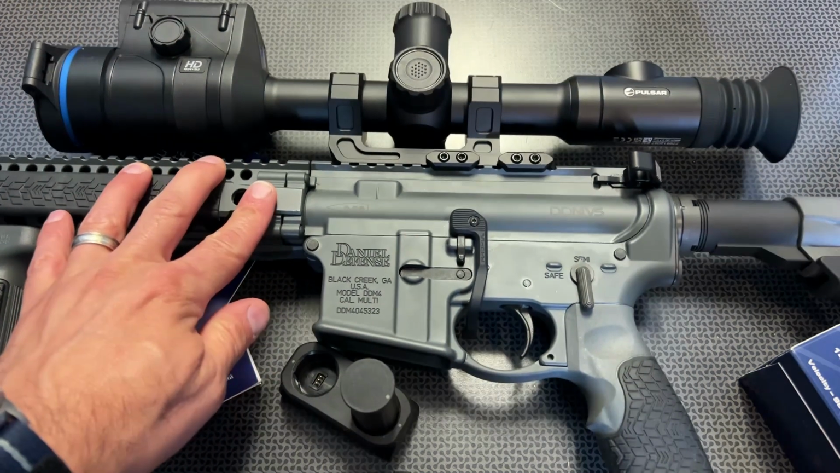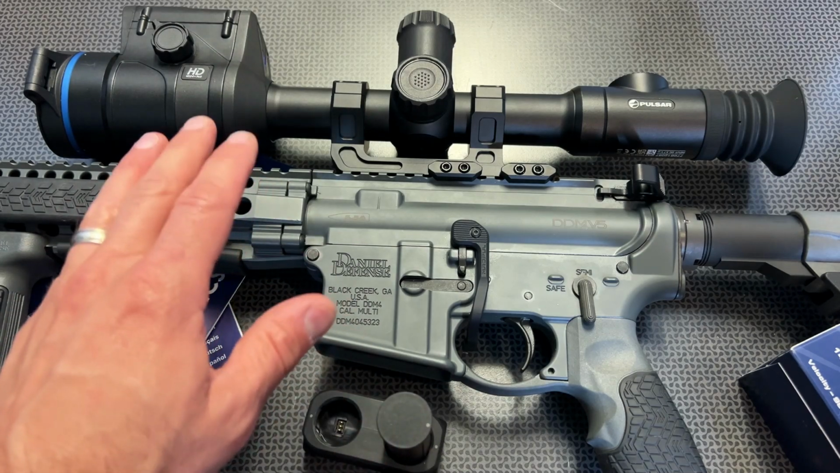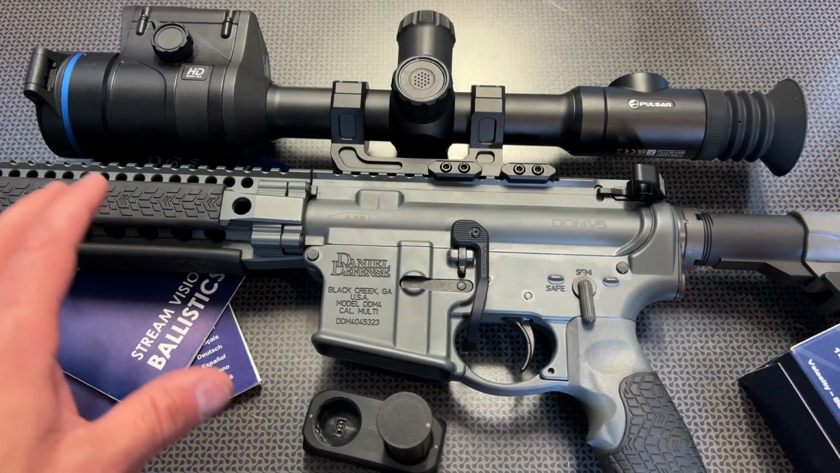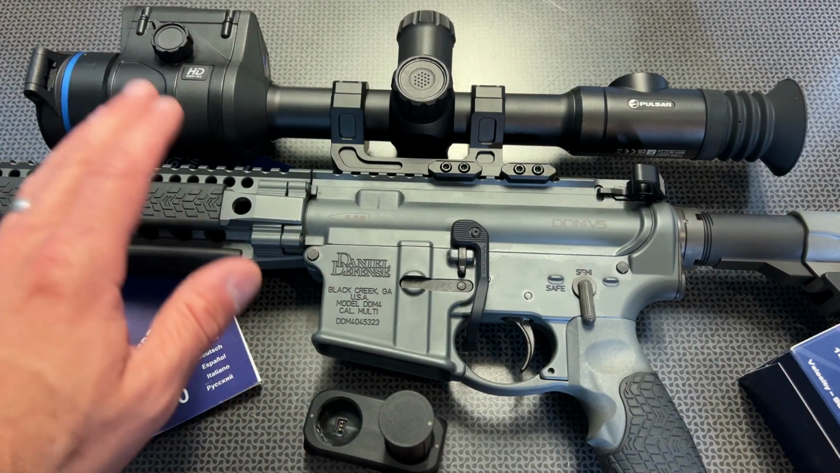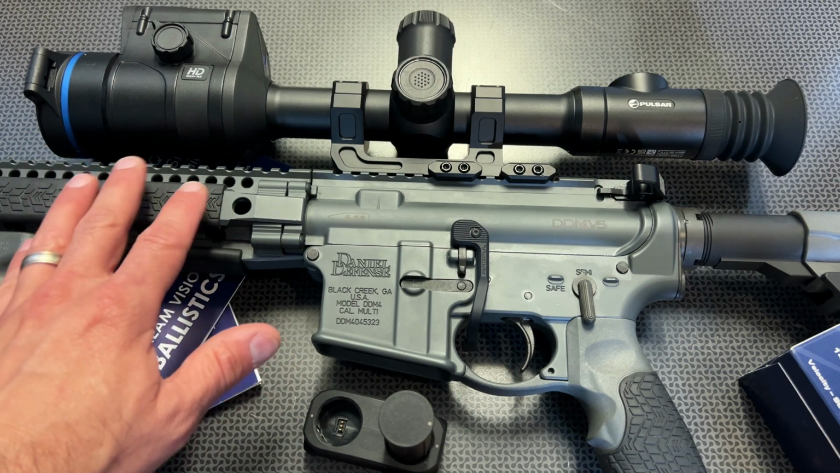It's actually a laser rangefinder built into the optic, which we'll take a look at in a second, and it works incredibly well. You actually click one of the rear buttons, you click it again, and it gives you the range, or you could put it in scan mode, where it starts displaying the range at every single target that you may be looking at.